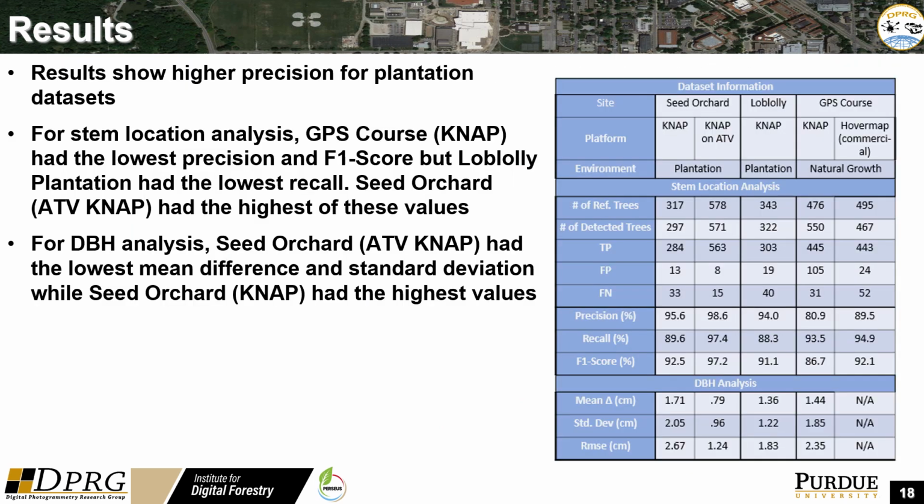In comparing stem locations between the reference maps and the pipeline results, Seed Orchard ATV had the highest precision at 98.6%, recall at 97.4%, and F1 score at 97.2%. GPS course KNAP had the lowest precision and F1 score at 80.9% and 86.7% respectively, but loblolly plantation had the lowest recall score at 88.3%. In DBH analysis, the mean absolute difference between the pipeline result and the reference map ranged from 0.79 centimeters to 1.71 centimeters, with standard deviations from 0.96 to 2.05 centimeters, and a root mean square error from 1.24 centimeters to 2.67 centimeters.